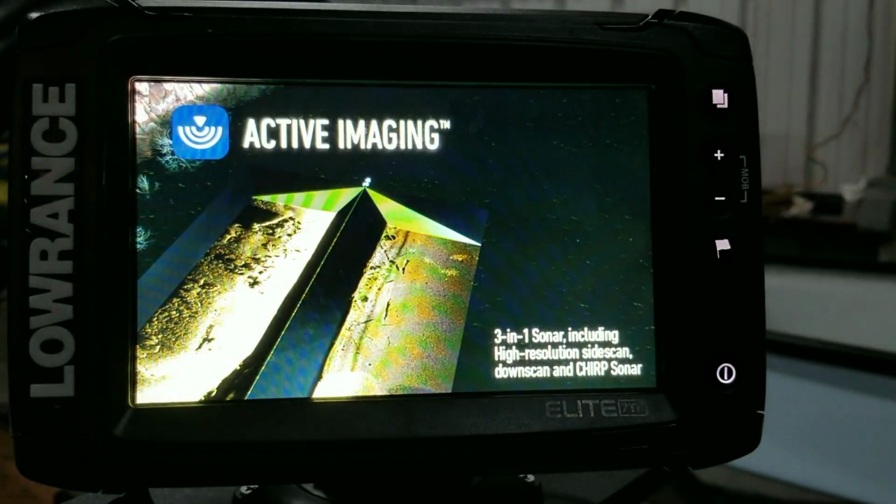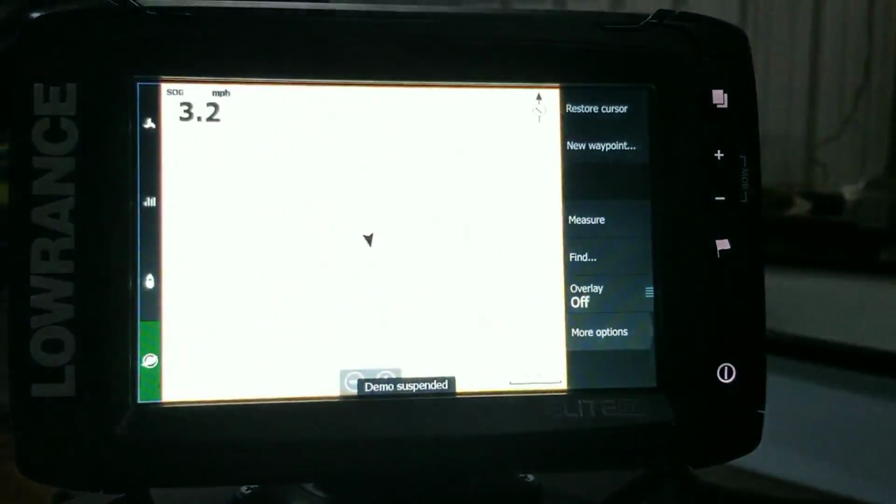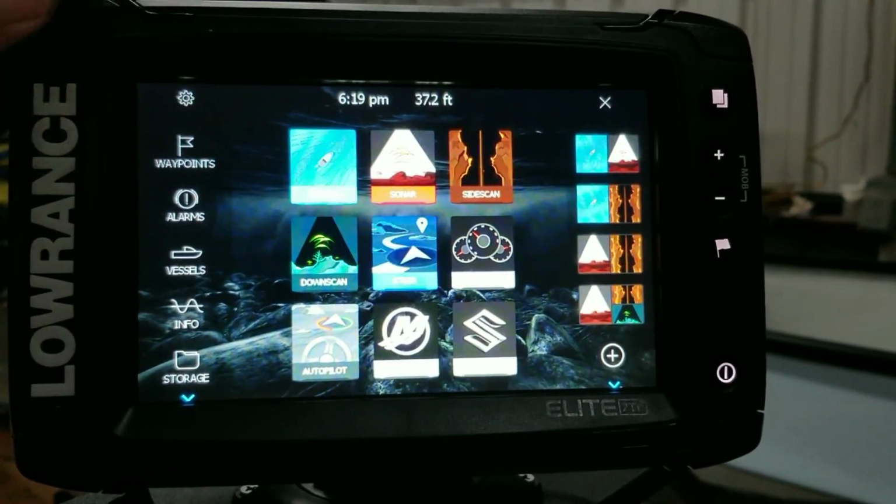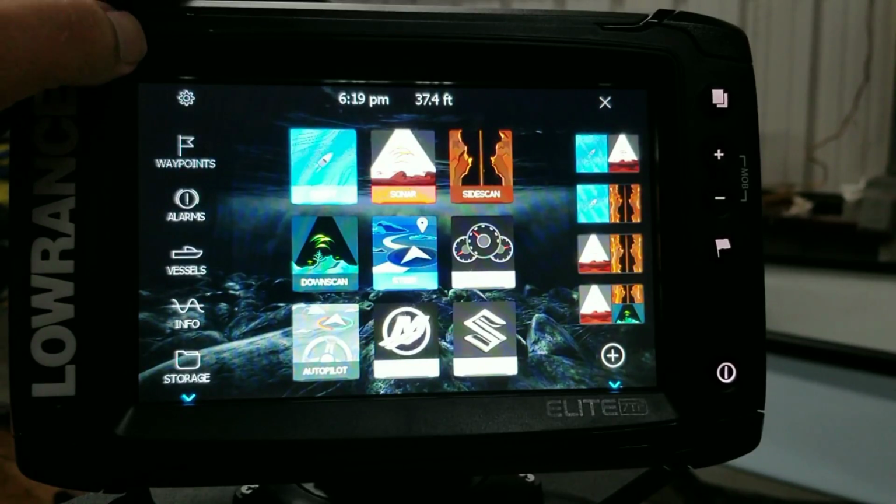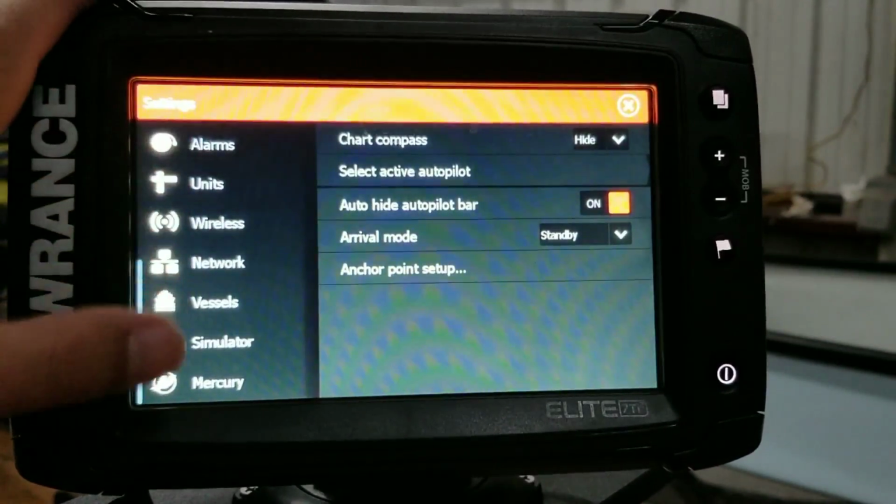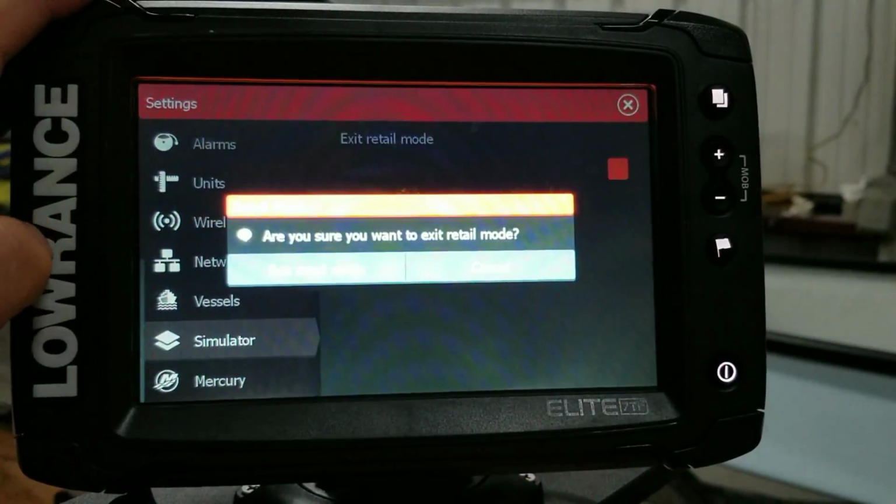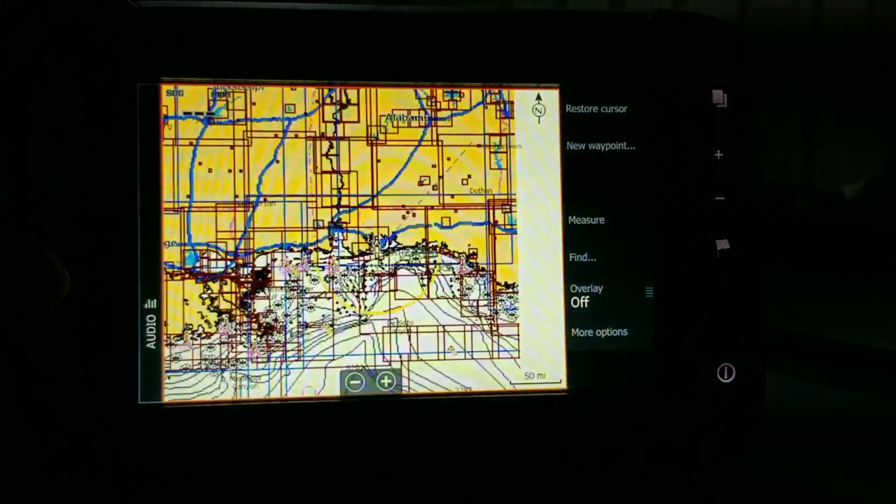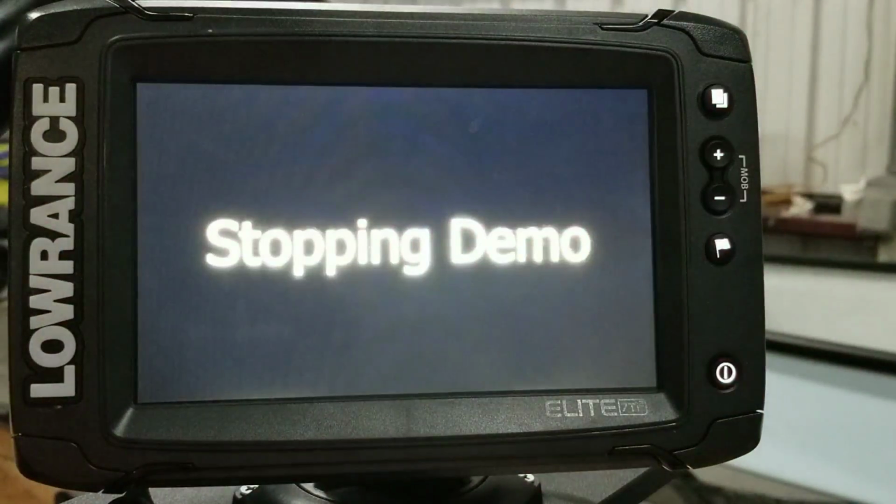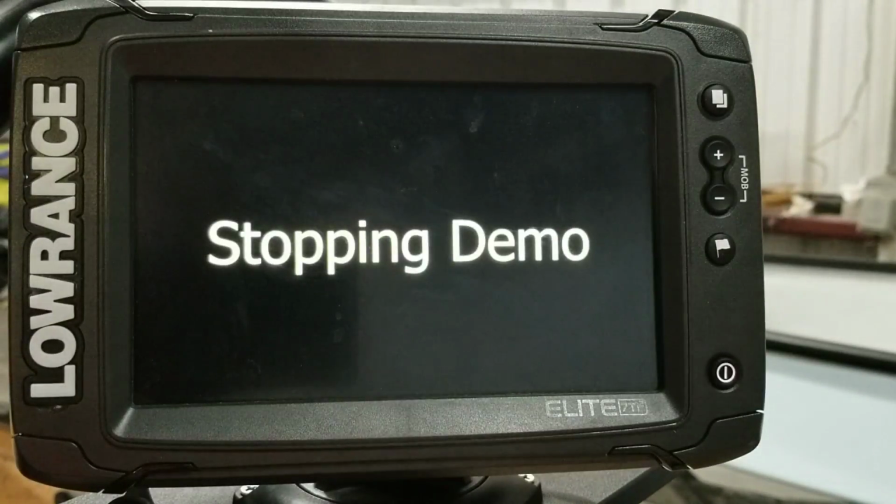Okay guys, so we're back to the unit, and we're going to take it out of your demo mode. So now you're going to go to the water, you're going to go do your thing. We're going to come back to our widget here at the top, press it, come down here, simulator, and we're going to exit retail mode. Done. So we're now back to our everyday setup. It's going to say stopping demo. We know it's doing what we want it to. And back to everyday usage.